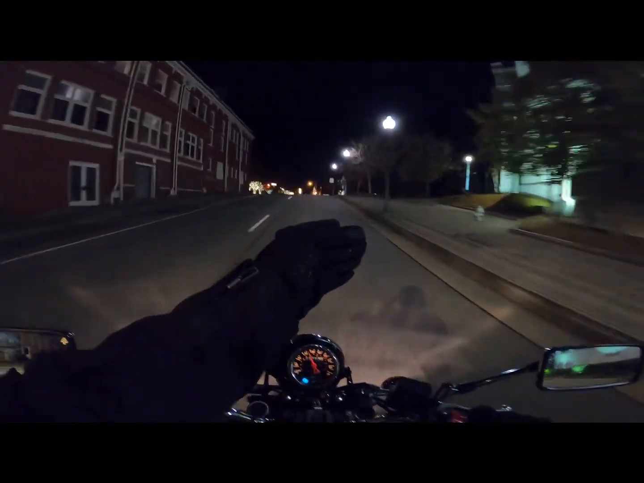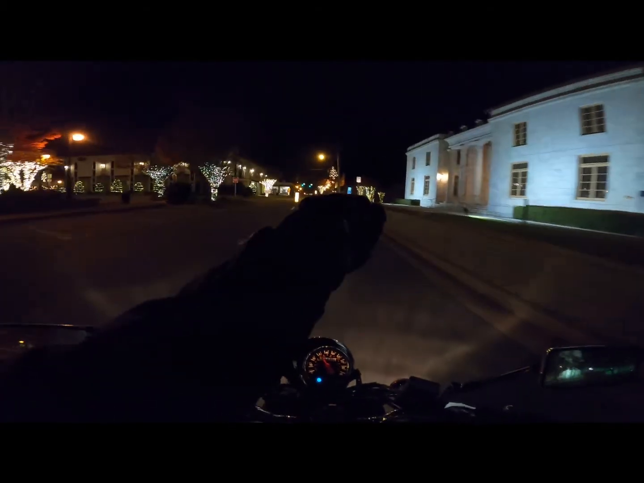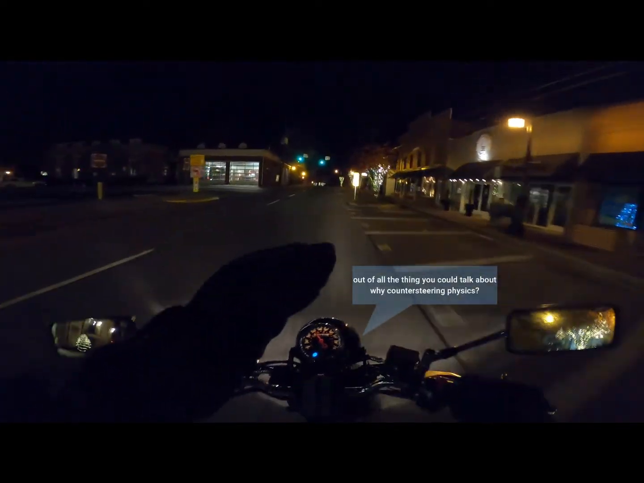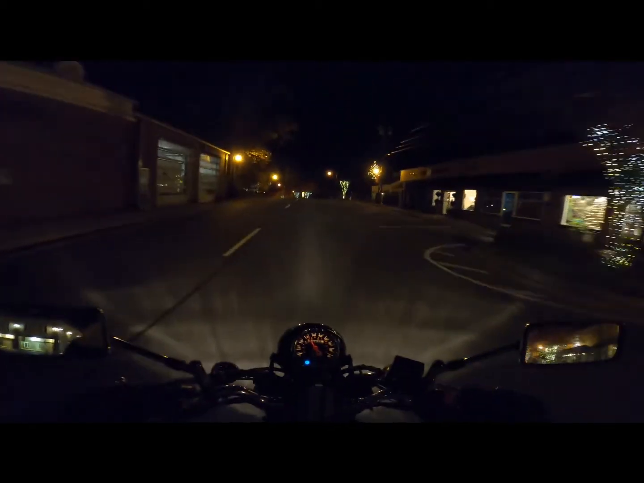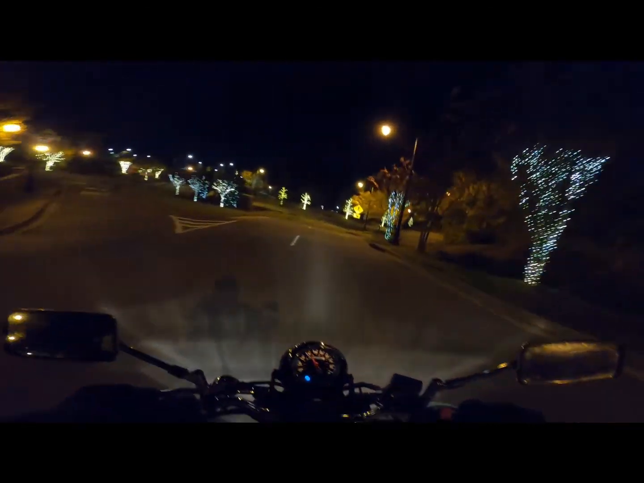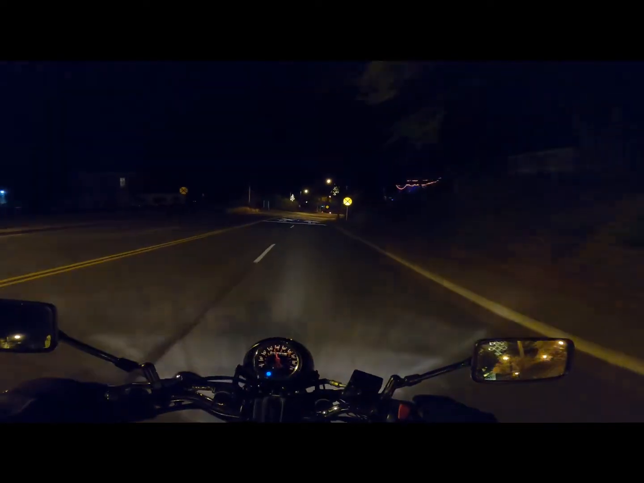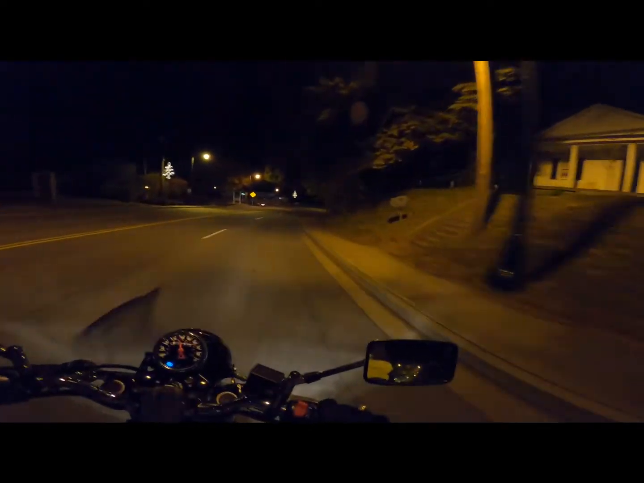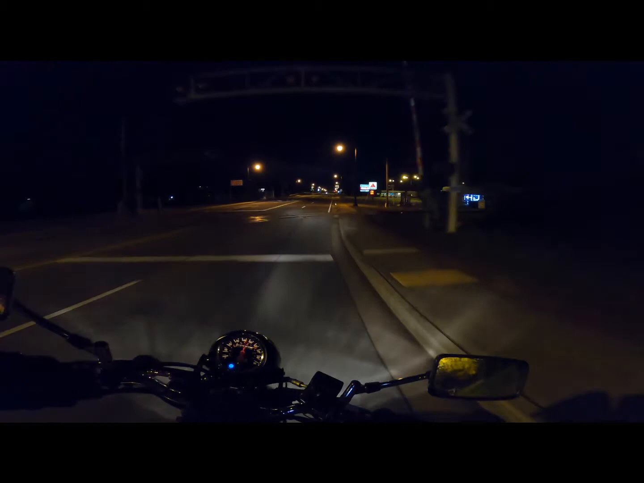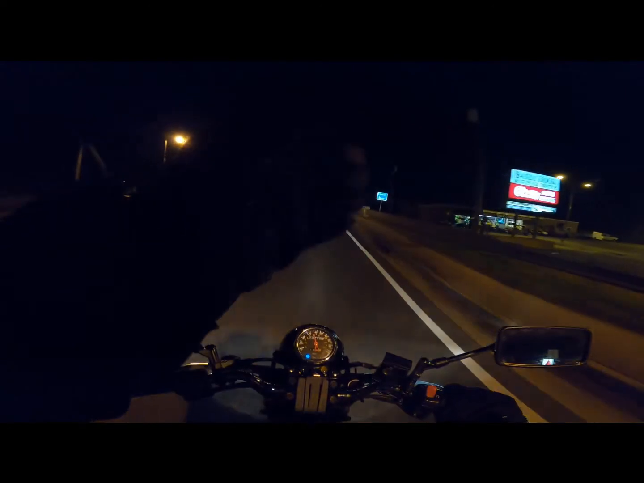So counter steering takes effect because the friction of the road hitting the wheel that's turning this way forces it to lean. So all that weight from my bike when I pull it causes the motorcycle's weight to shift to the front, which causes a leaning effect. And when you lean a gyroscope, it simply turns, just nice and simple, all because of the friction of the road making the wheel do this, because you turned it the opposite way.